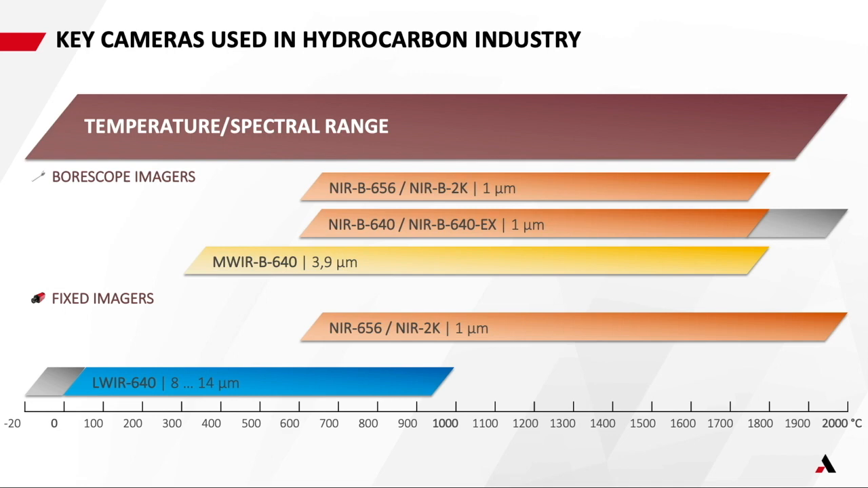Most applications that we work with in this area, really the priority is to know whether you're over a temperature. The accuracy requirement once you're over that temperature is not really critical. Most of our customers just want to know if they're operating within the correct window, and if they're over the window, it's almost like a switch point, and an alarm is required, and then an investigation can be done.